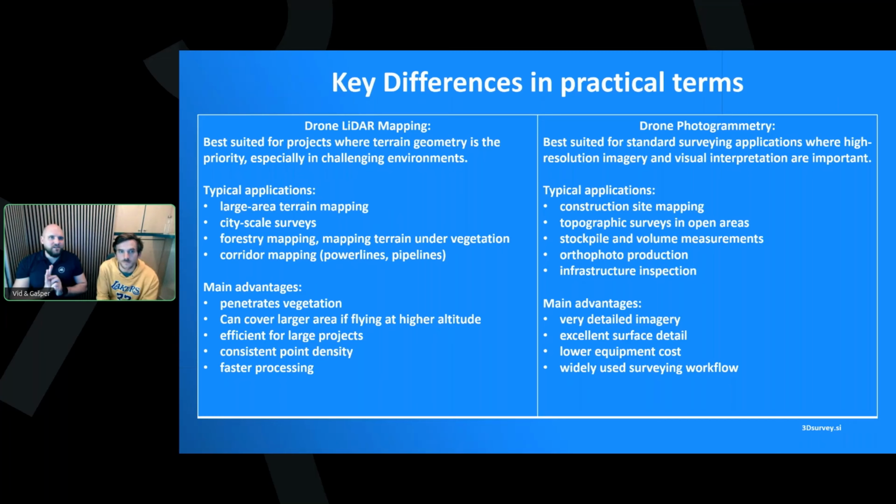So we think drone LiDAR mapping is best suited for projects where terrain geometry is the priority, especially in challenging or forested environments. And typical applications, we said large scale mapping, whole city scale surveys, anything with forest, and corridor mapping will make sense. The main advantages are it penetrates vegetation. You can cover large areas if you fly high. It's efficient for large scale projects. We get consistent point density, which is also very nice. Yeah. And processing is also faster because you don't have to calculate that.